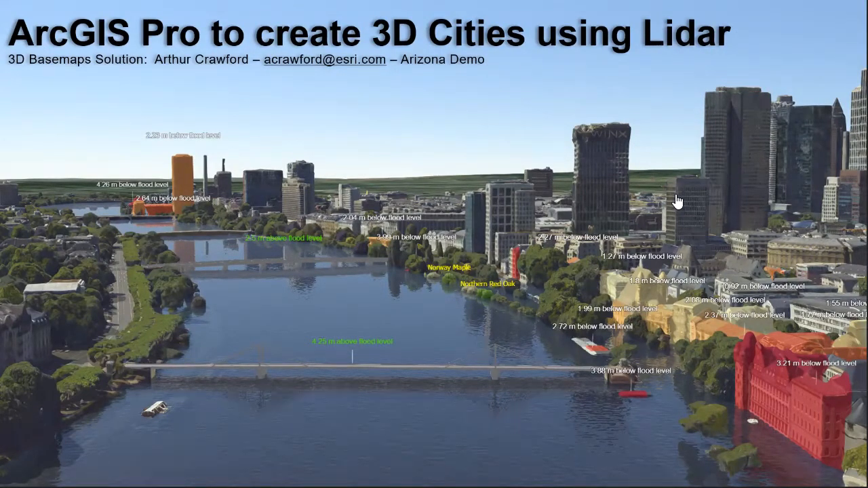Okay, today I'm going to be talking about using ArcGIS to create 3D cities using LiDAR. And the main solution to do this with is the 3D Basemap solution. This has been around for many years now, and it just keeps on developing into more and more of a program where you're able to easily bring in your LiDAR and other 3D data and be able to visualize it and use it as a 3D base map.